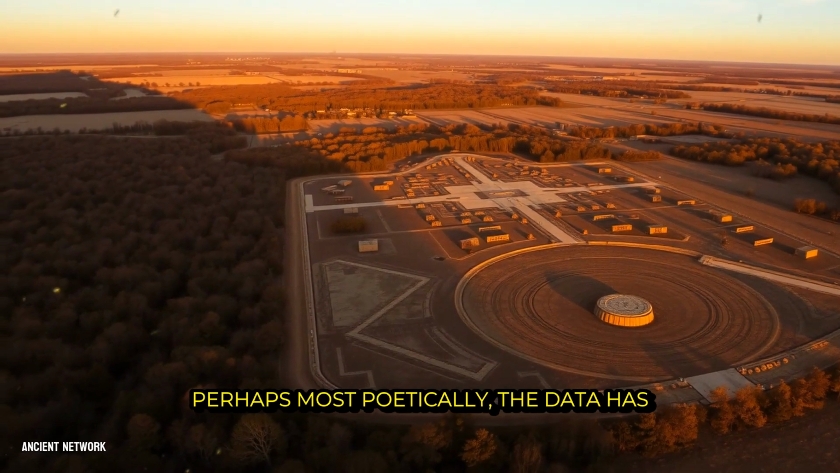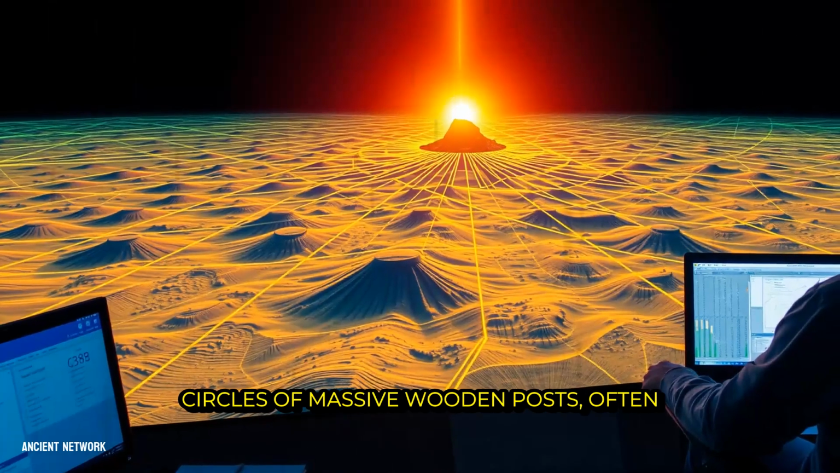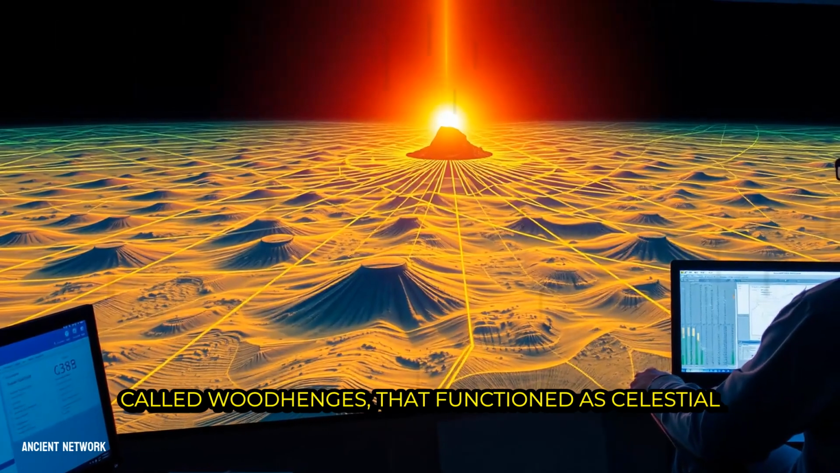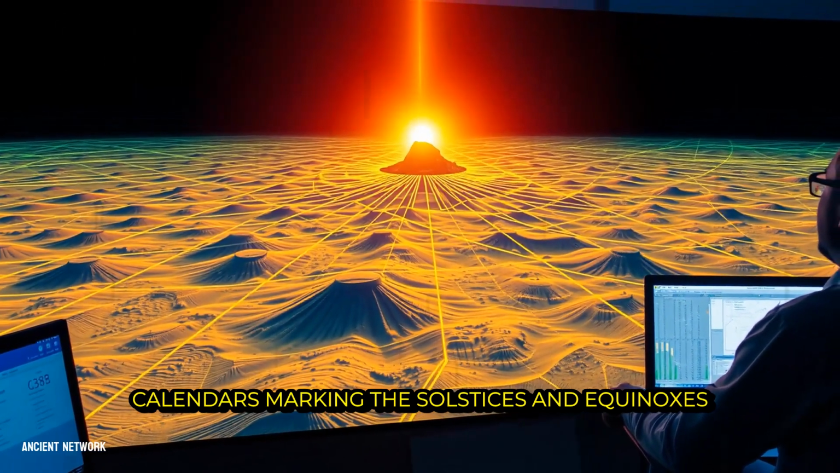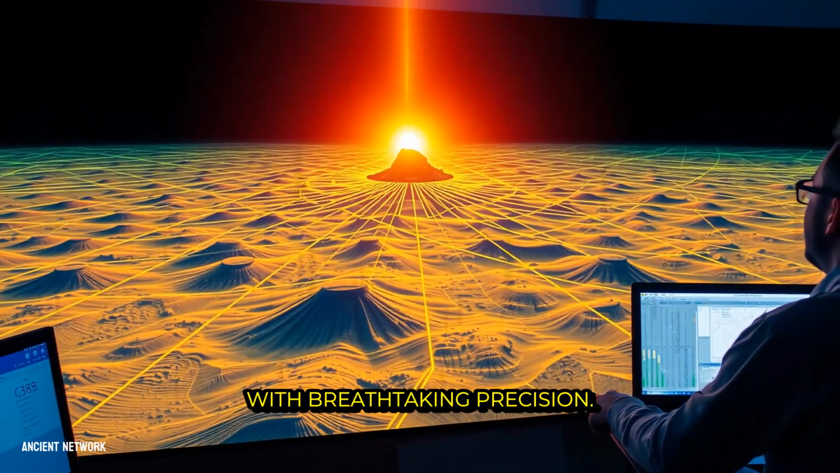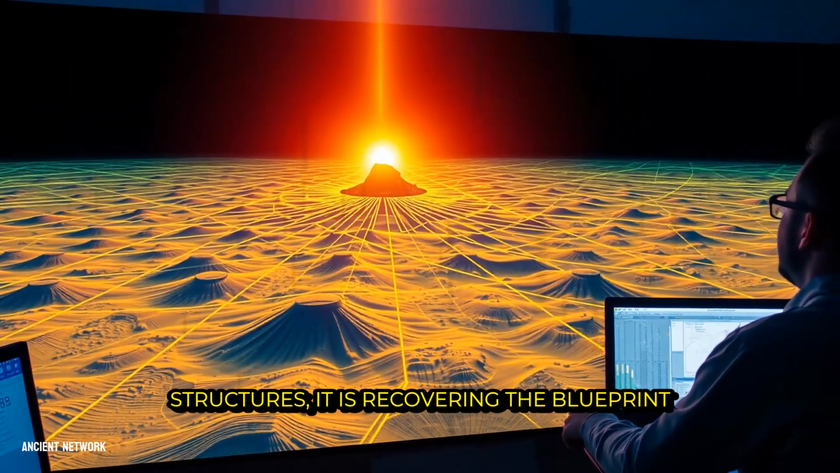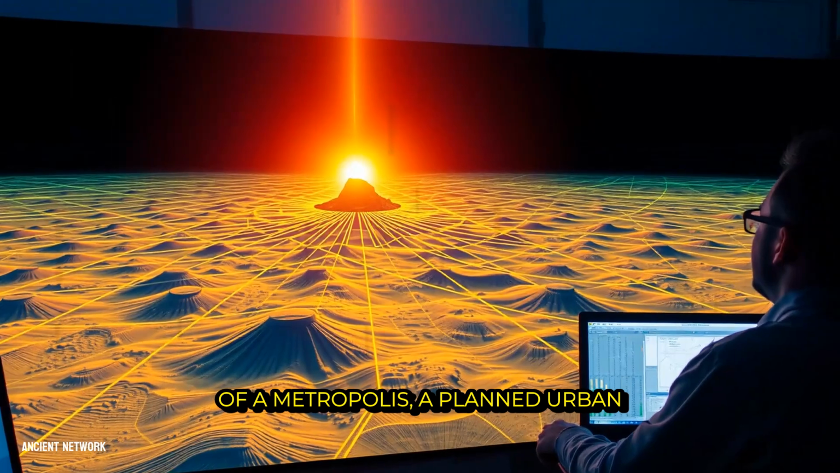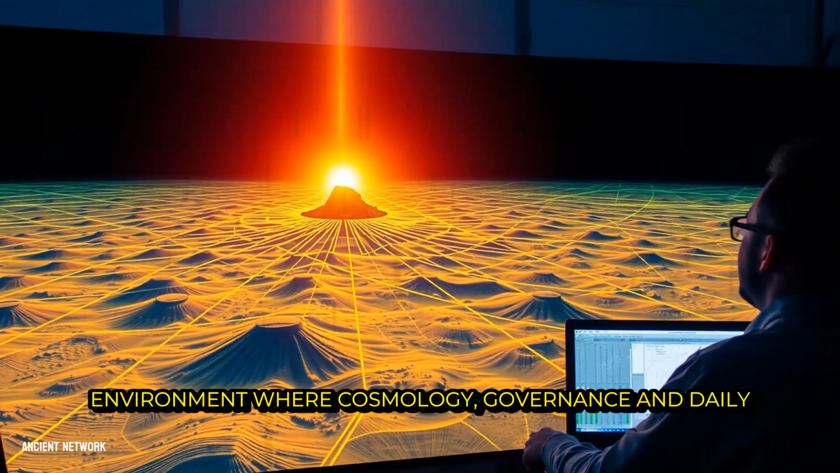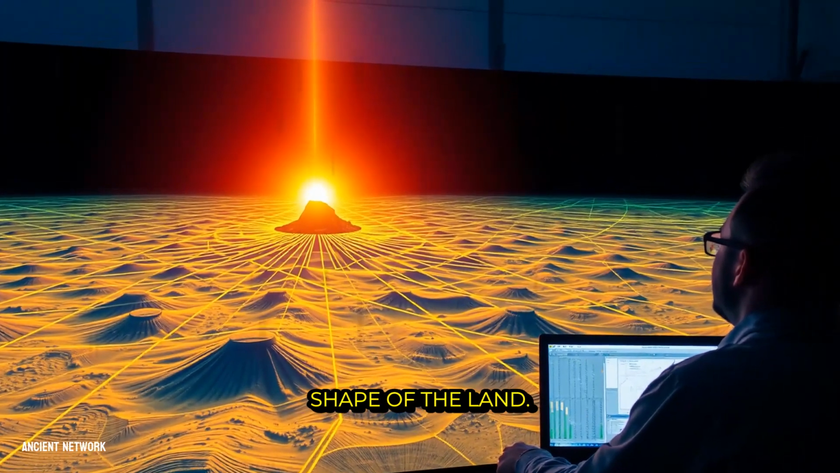Perhaps most poetically, the data has helped confirm the positions of great circles of massive wooden posts, often called wood hinges, that functioned as celestial calendars, marking the solstices and equinoxes with breathtaking precision. This is not just finding lost structures, it is recovering the blueprint of a metropolis, a planned urban environment where cosmology, governance, and daily life were woven into the very shape of the land.